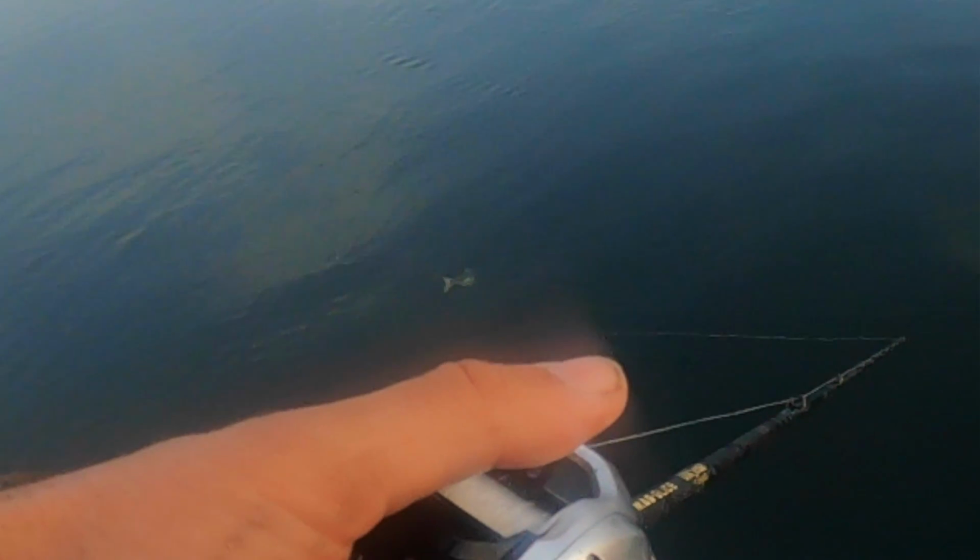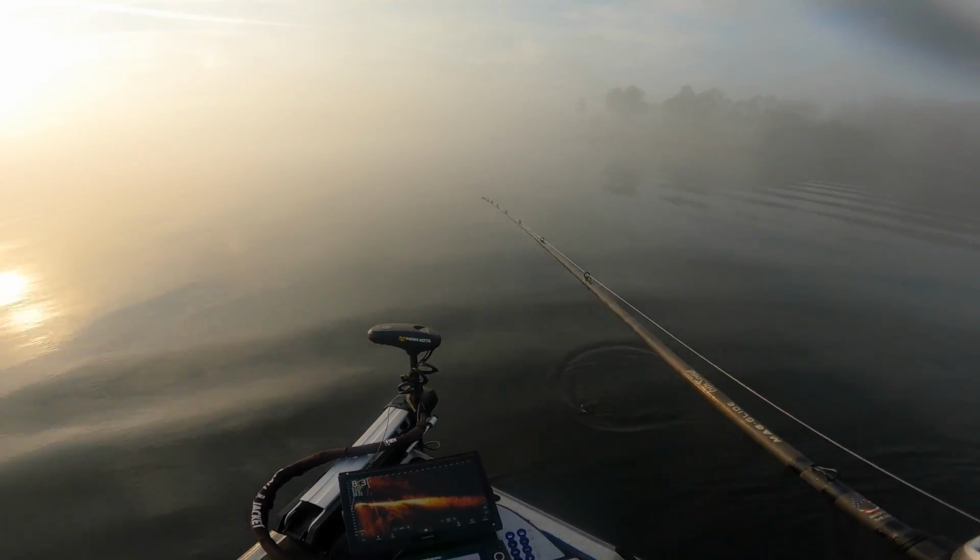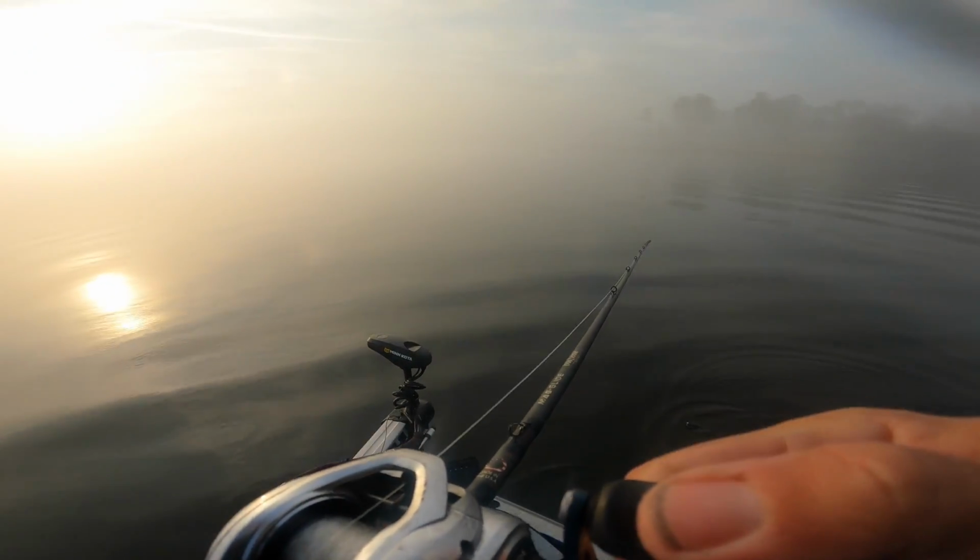She wasn't like nipping at it or anything. I just turned it once right at the end, just right, and it turned sideways and she T-boned it. Luckily, even with that tall profile of that bait, she was able to get it in her mouth.